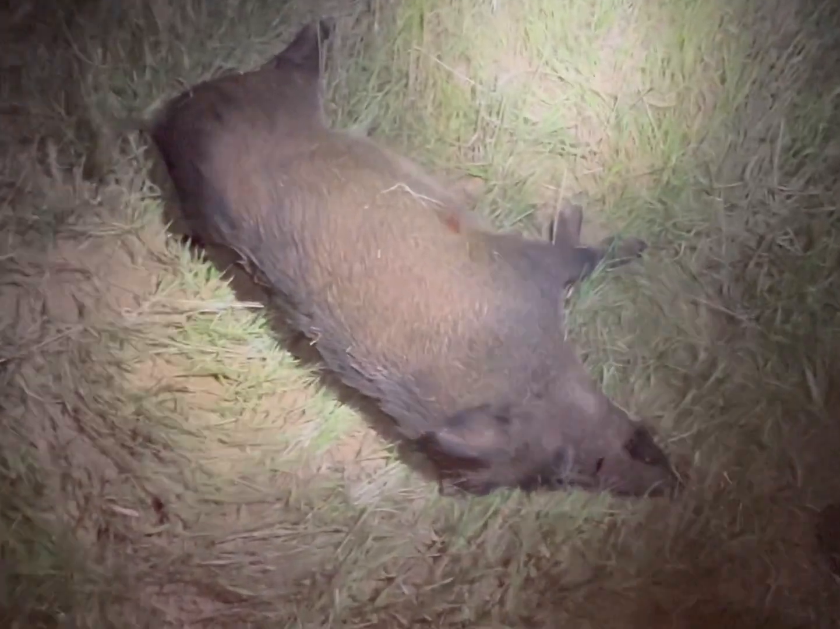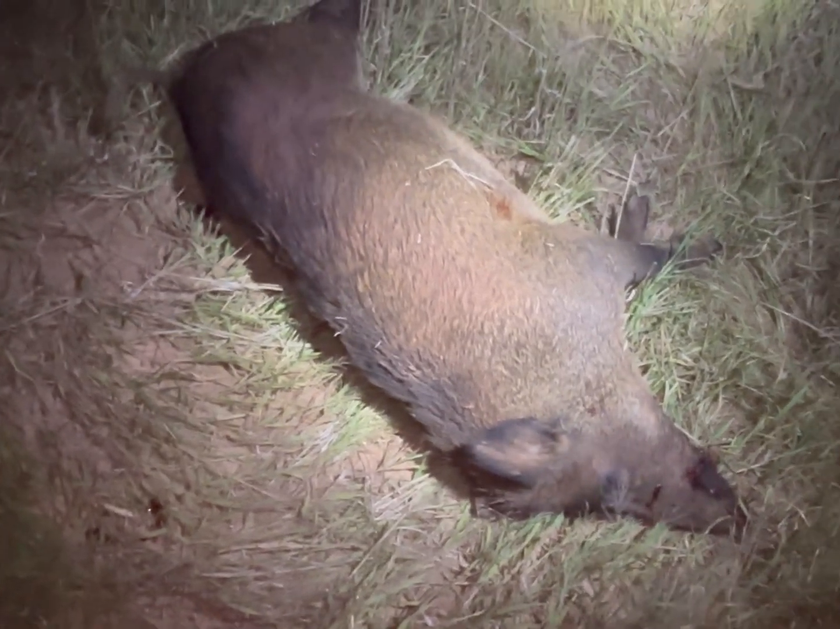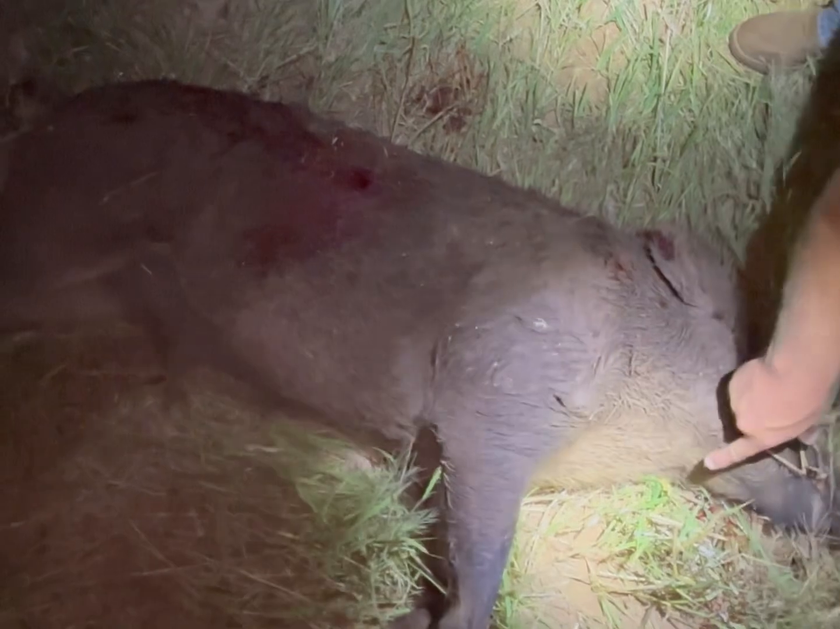And what's weird, this is what's weird. Through the thermal, and you'll see it, it looked like he was wet because we were getting a black signature. Well, he is on this side. Is he? Yeah, he's on this side. Okay, now that's that mud we were seeing. He's sopping wet right there.